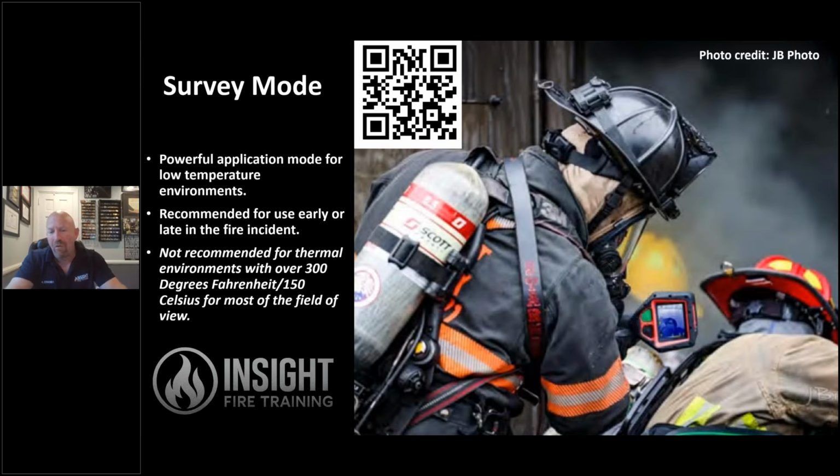Why is this so powerful? Here's why. It is very good early in the environment, early in the incident, or late. When we're making entry, we're remote from the fire during size up, where we don't have a clear delineation of where the fire is or how much heat we're actually experiencing. And here's why I'm so passionate about this particular application mode or any investigative mode if used properly. Firefighters miss the problem 99% of the time.